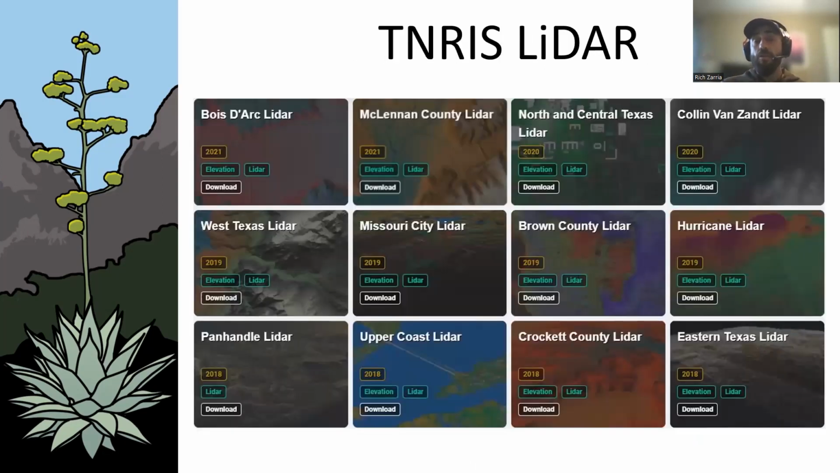So who has this LiDAR? The Texas Natural Resources Information Service, through the state of Texas, and I think they just changed their name to something different, but this is an older presentation. They host the LiDAR, what's called point cloud data, and a point cloud is basically all of those laser points in a very large file. Some of these files I'll download will be 8 gigabytes of data.